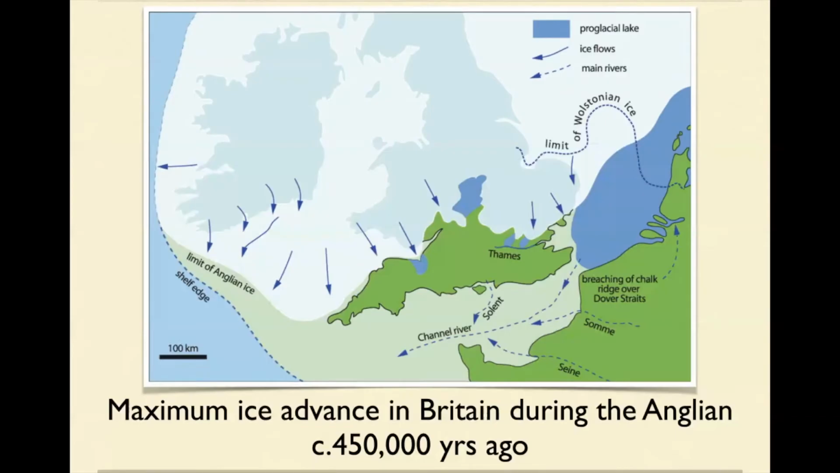The Thames, the Somme, the Seine, basically all of the North European rivers and all of the South British rivers emptied down into the Channel River, which went all the way down here and across to the shelf edge here. All of this was land. There was no distinction.